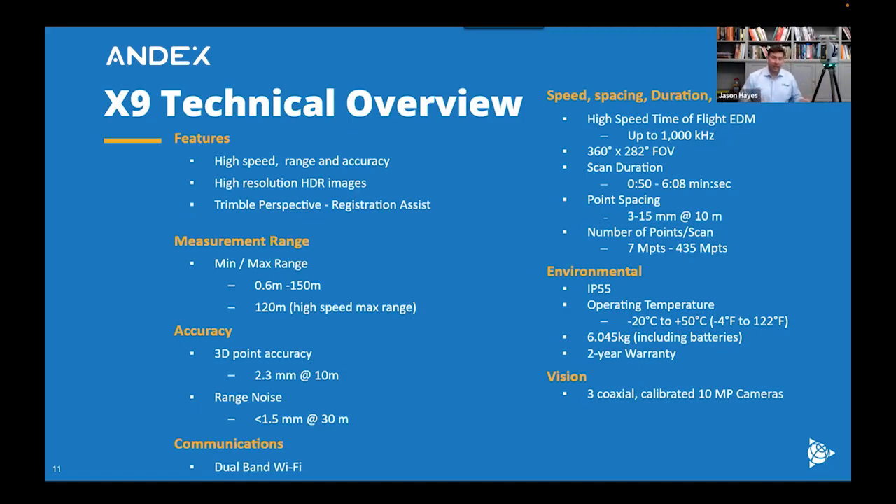Scan durations ranging anywhere from 50-something seconds up to about 6 minutes. Like I said, that 50-second scan, it'll chase you. It's very, very quick. Point spacing anywhere from 3 to 15 millimeters at 10 meters, depending on which scan setting you use. And we'll look a little bit at the scan settings later when we talk about the Perspective software.